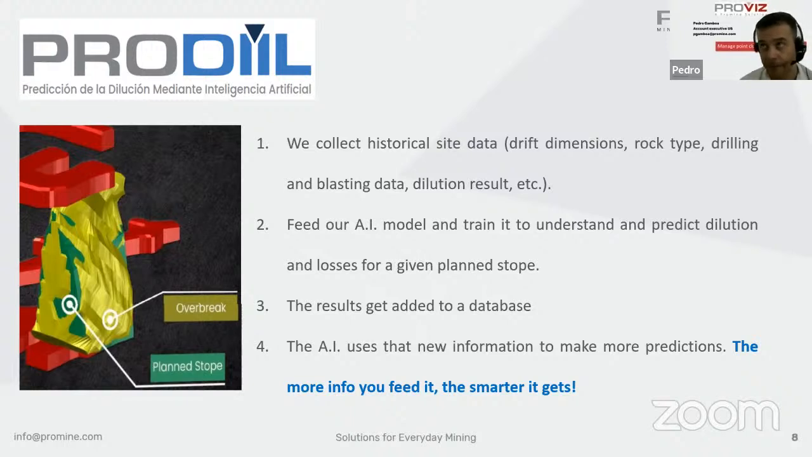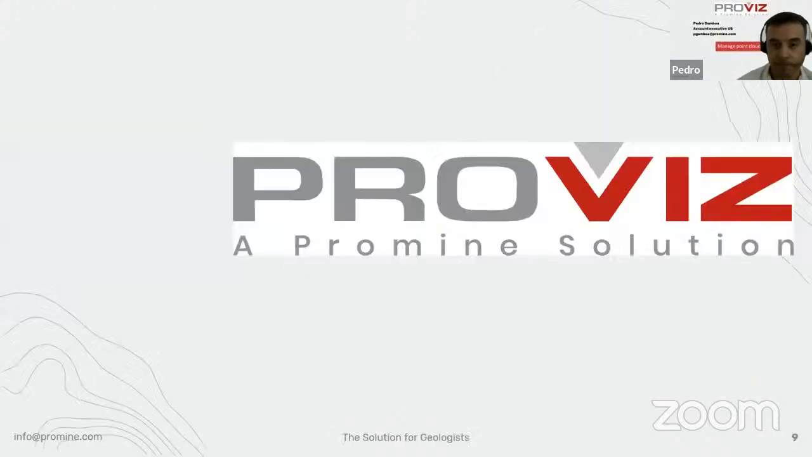Once it has computed and given us results, those results are added again to the database. And then the AI, when we add that information, can make more predictions. The idea is that once we have more information fed, the artificial intelligence is going to get smarter every time, and it's going to give more effective results.